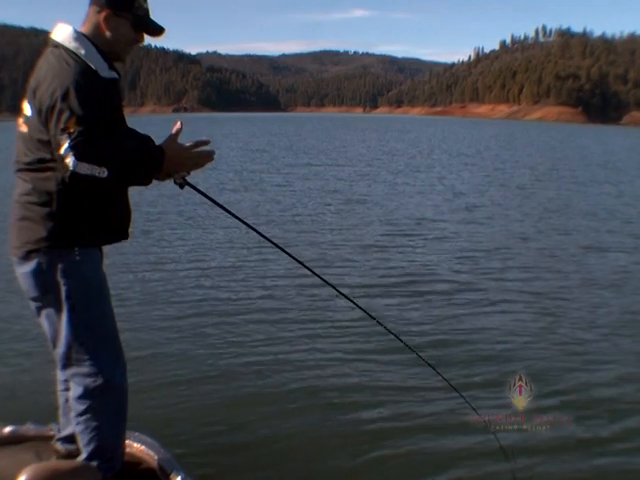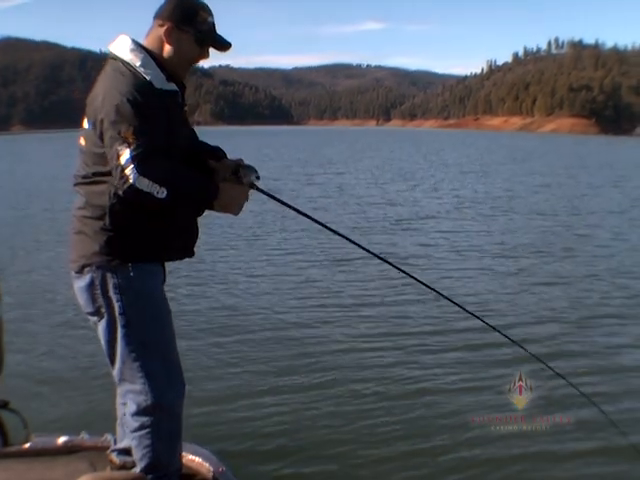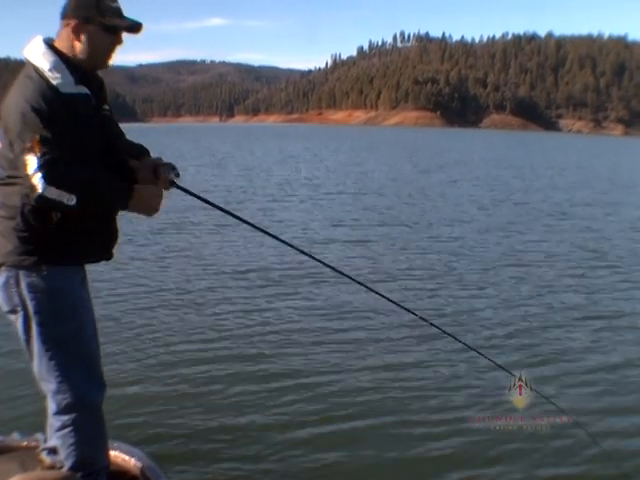But the key to this is that you see the fish on the screen, and in the technique of dragging, you keep that bait right down in that strike zone. Allows you to put that bait right down in and right in front of their noses.